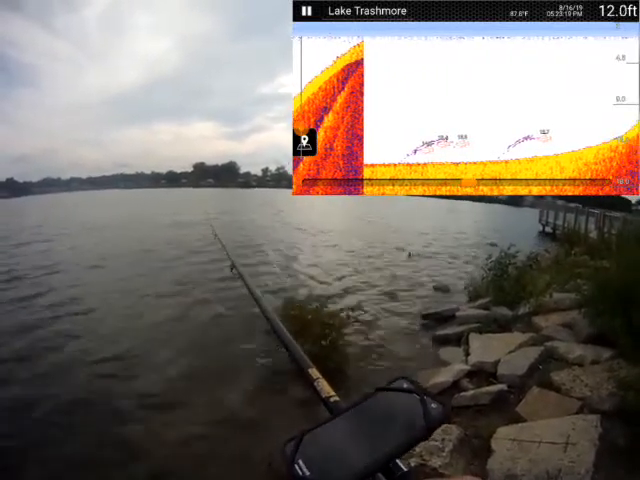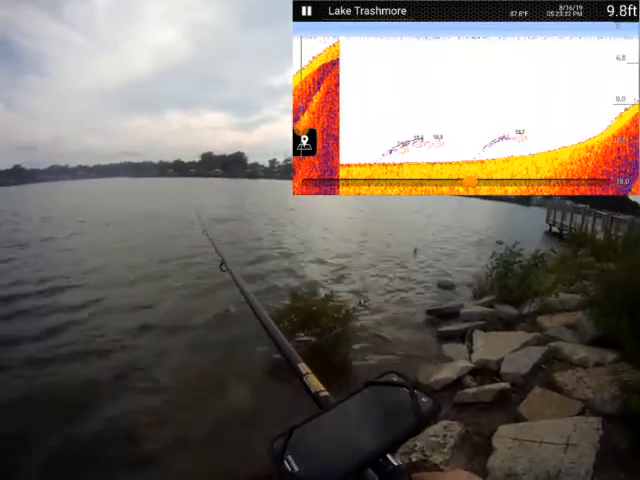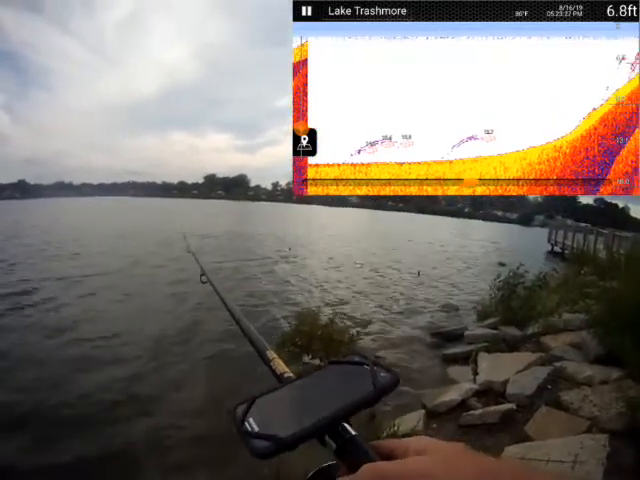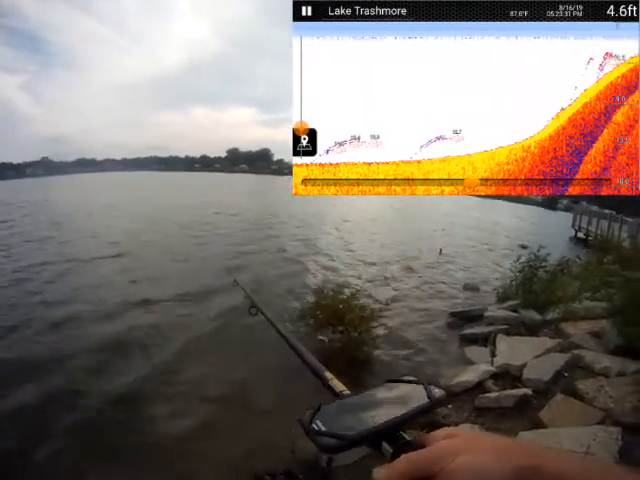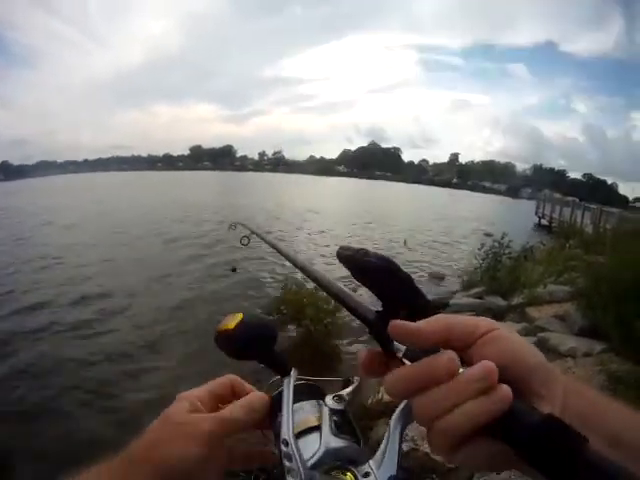All right, one more. Fish right there, but I wouldn't fish without being on the bottom. Everything's sloped off, and I'm not seeing enough fish here to justify any fishing whatsoever.